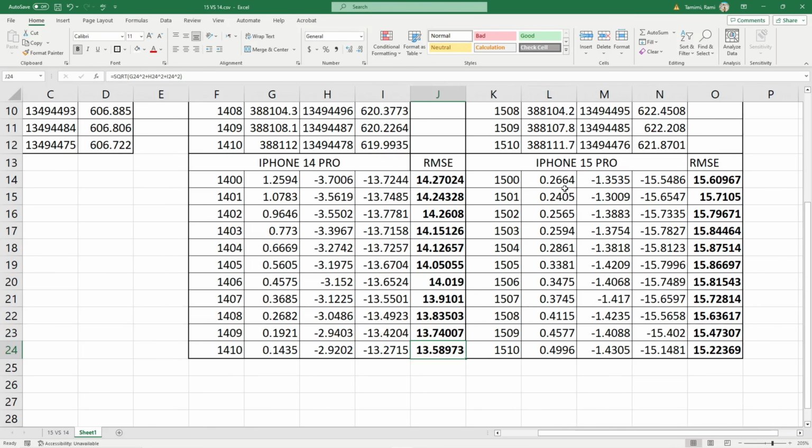With the 15 Pro, we do have smaller errors, however we don't see an improvement. This is odd because we did have an improvement over time with the iPhone 15 Pro, but this time it looks like it actually got worse as we scan. So something for me to keep researching and to see what is happening here, but the errors were much less here in the iPhone 15 Pro than the iPhone 14 Pro.